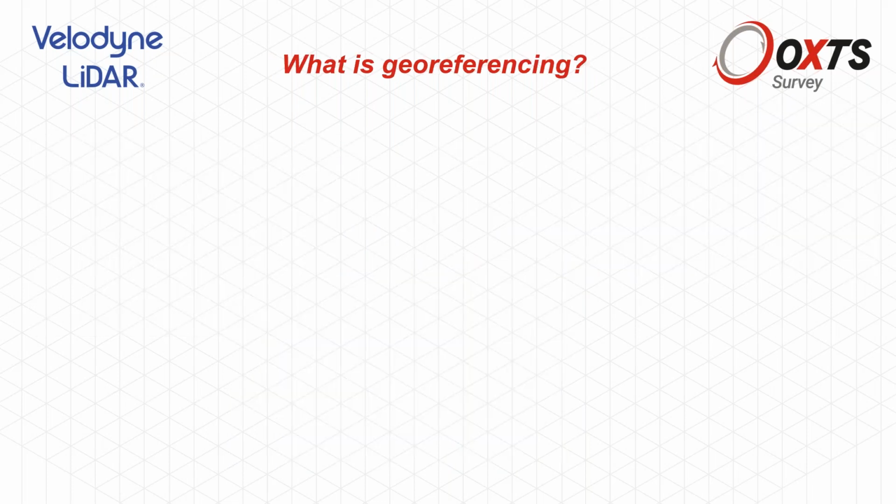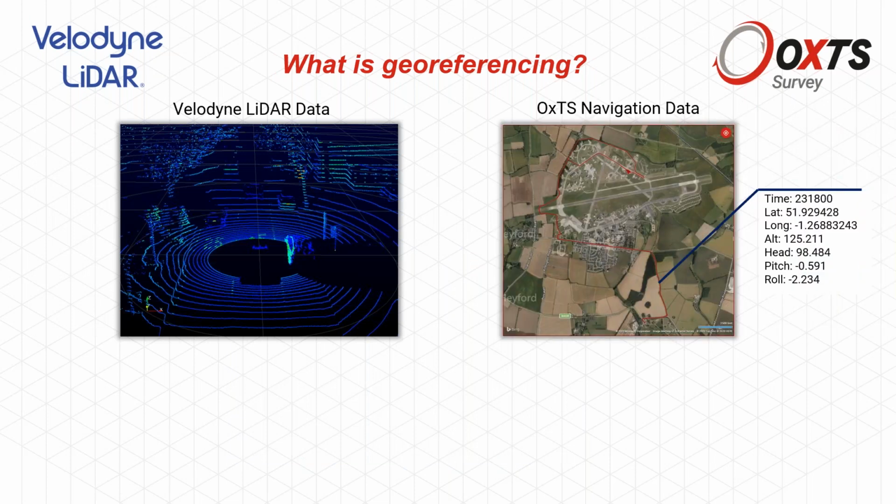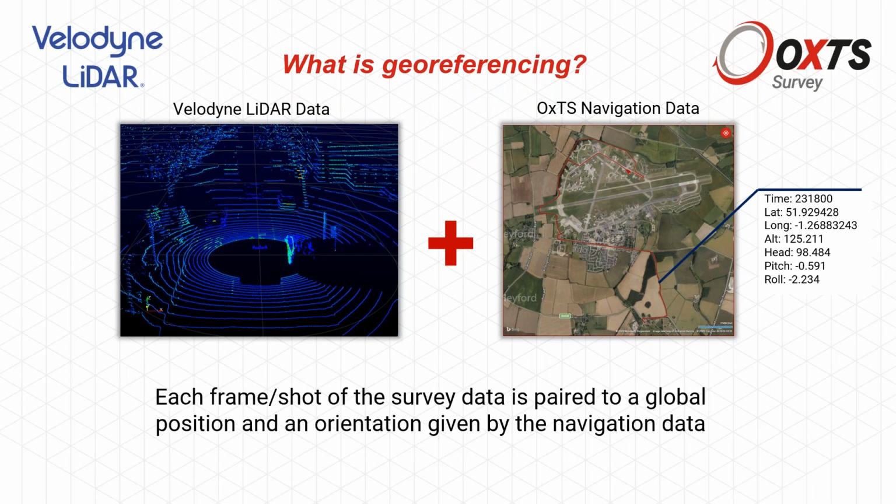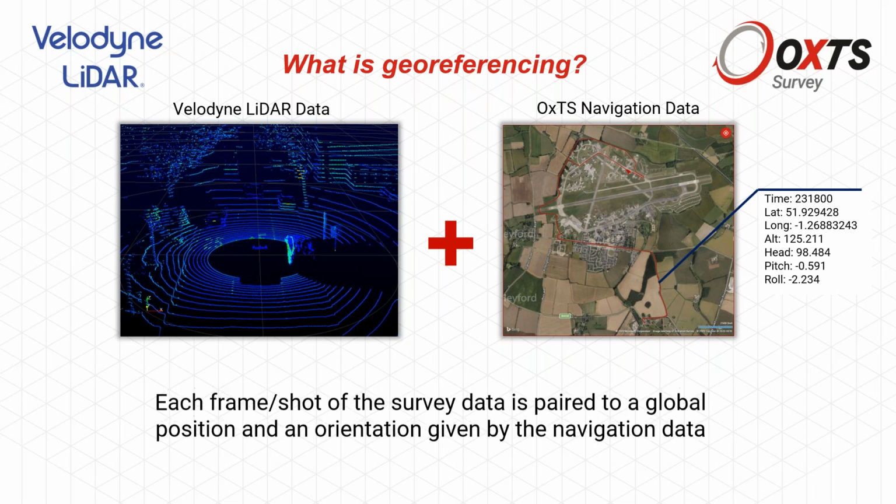So what is now georeferencing? On the one hand, we have raw data output from one of the LiDAR sensors, and you want to end up with data that you combine with a map, or that gives you kind of map accuracy. So each frame or shot of your LiDAR survey data should be paired to global position and orientation given by navigation data. And this is what you get when you combine, during the survey, the sensor with the OxTS navigation solution.